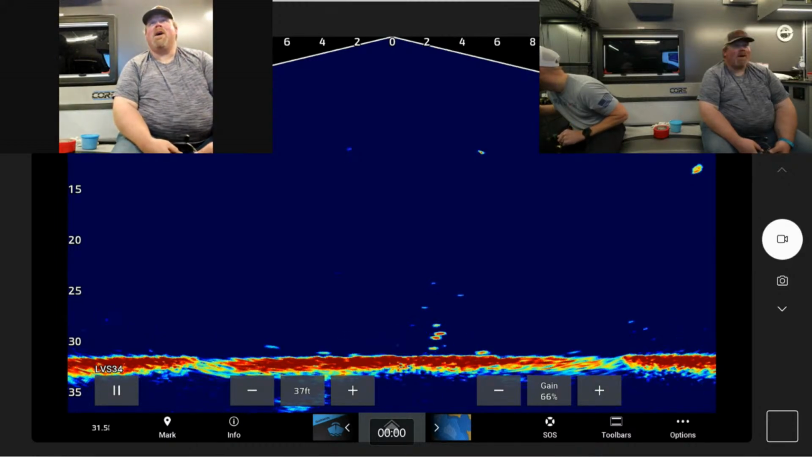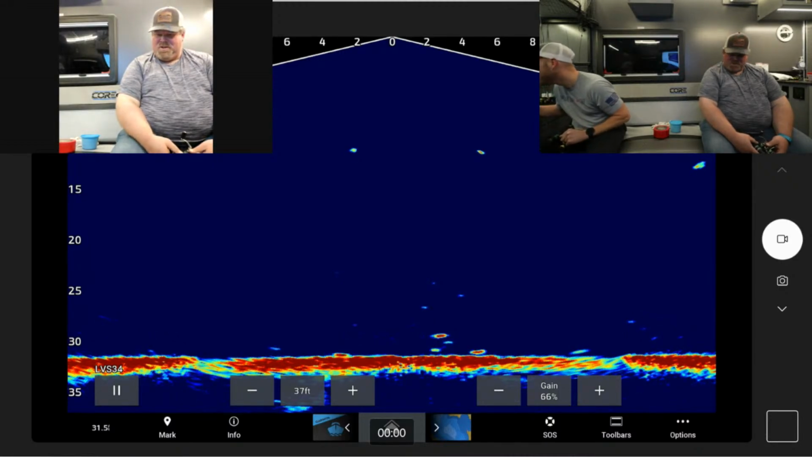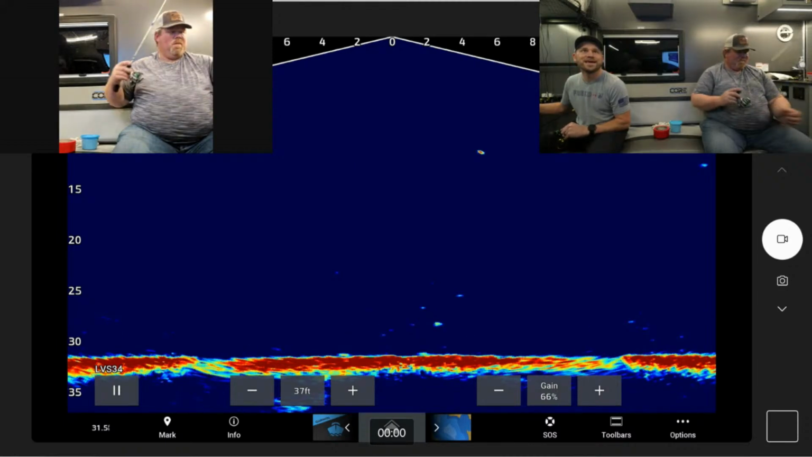I don't know if you guys can see the LiveScope right off to the right. There is a fish just chilling. Yeah, right below the right camera on the screen.